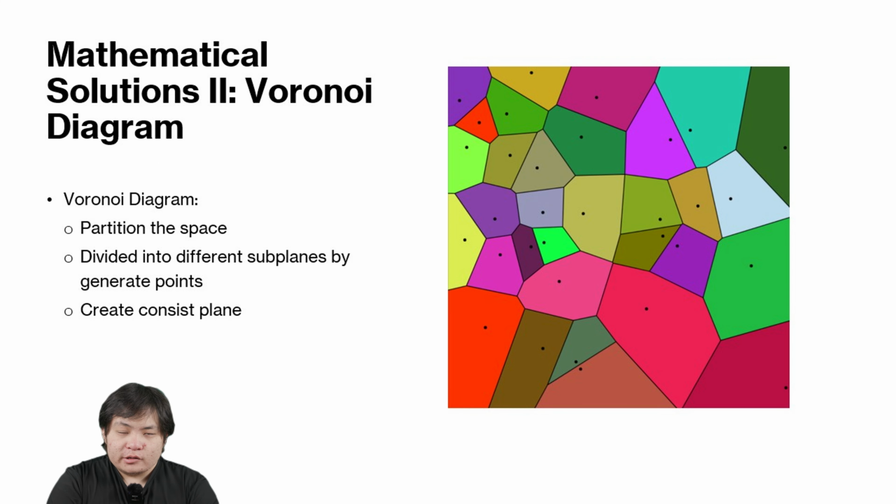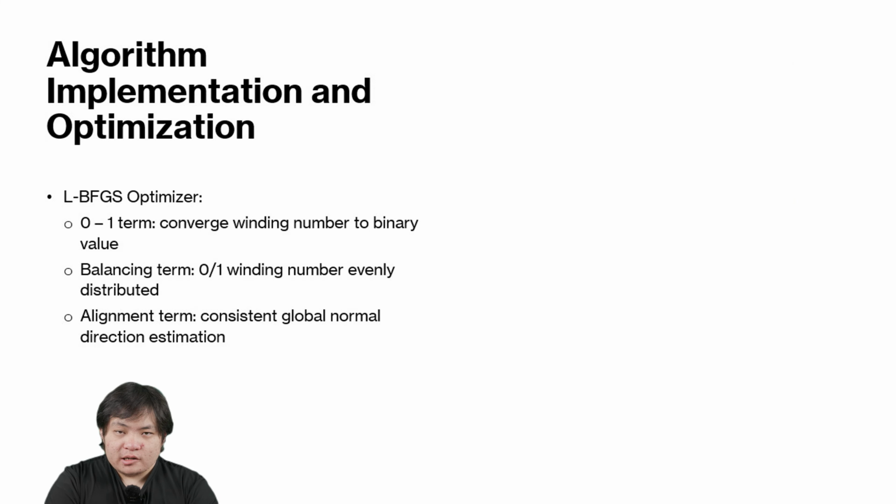Another concept is the Voronoi diagram, which is a mathematical structure used to partition a space based on the nearest neighbor principle by several generating points. In other words, the whole space can be divided into several subspaces by some points. This is a good way of estimating the normal vector of a point cloud because it gives a plan to calculate the normal vector. In its implementation section, this paper introduced an optimizer called L-BFGS and three optimization terms.